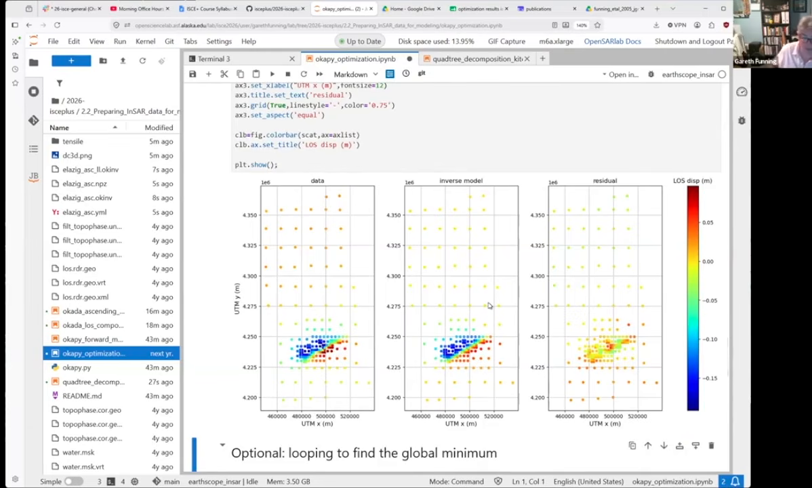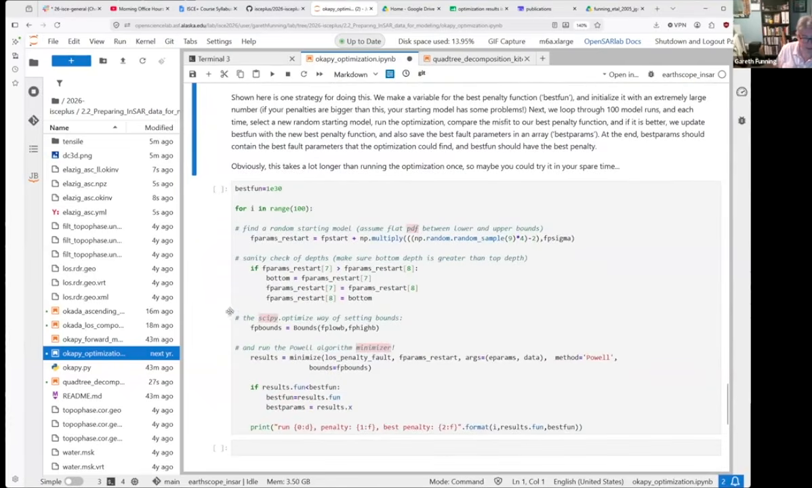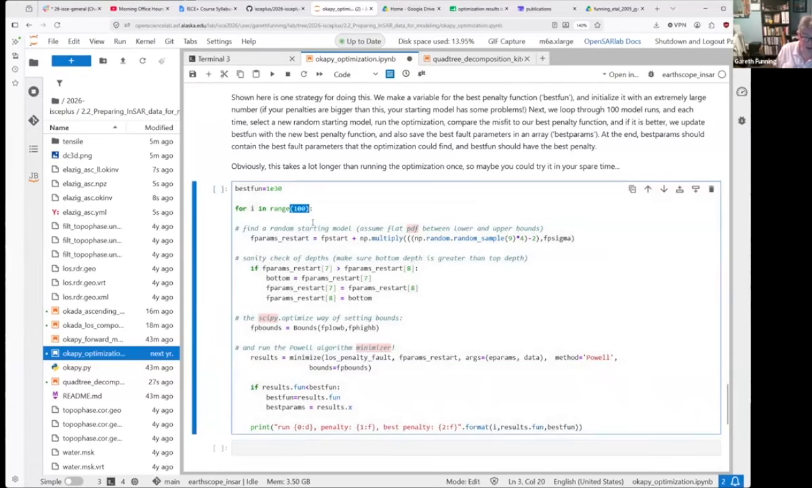And this is how you go about it. Basically, you would run the model a bunch of times, and the one with the best misfit is the best model. As I mentioned, there is another code cell down here where it will run this modeling approach 100 times, and it will save the best misfit as it goes along, and we'll come up with an answer at the end.